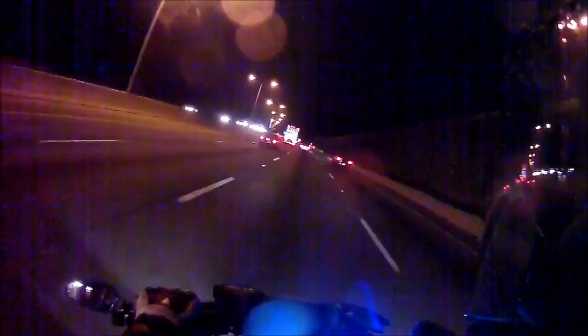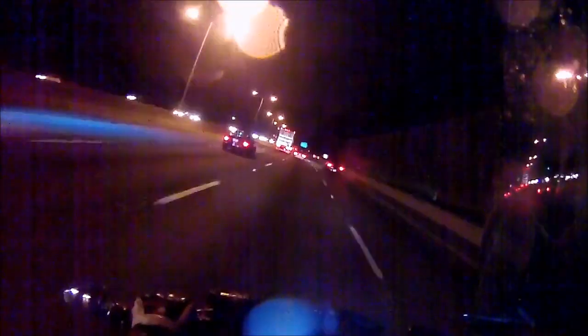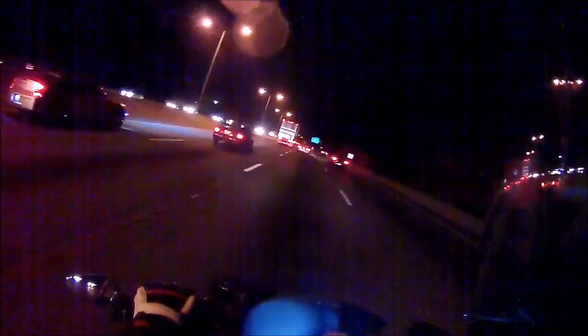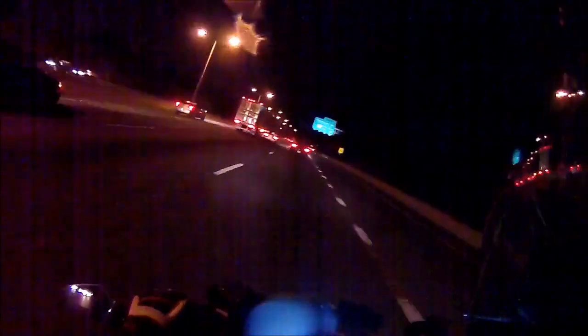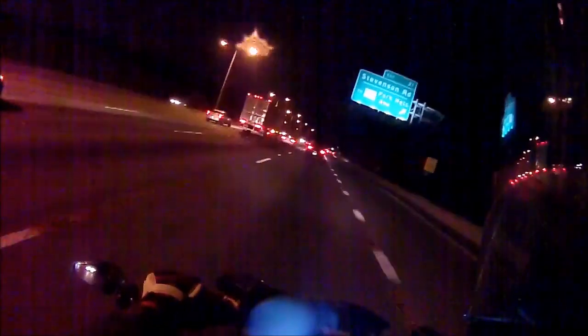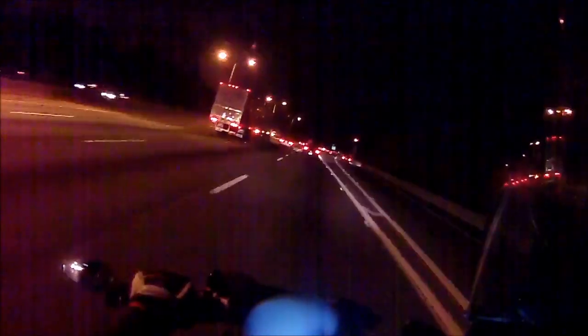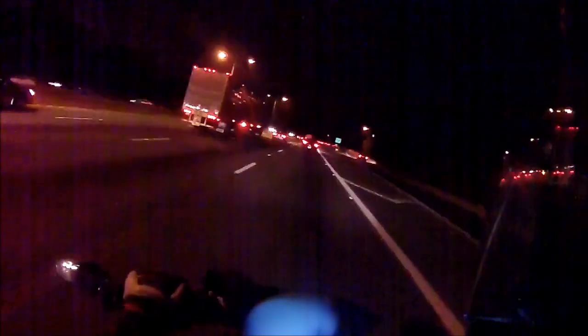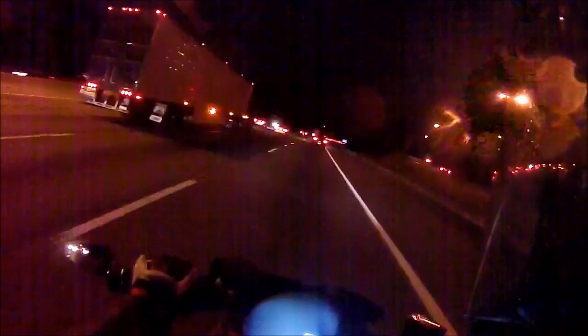So we ended up using about a bottle and a quarter. So next time I do this, I'm gonna get a big bottle to make sure I don't run out. So I'll probably do a video of that whenever I get around to redoing it. It's not super high on the priority list.